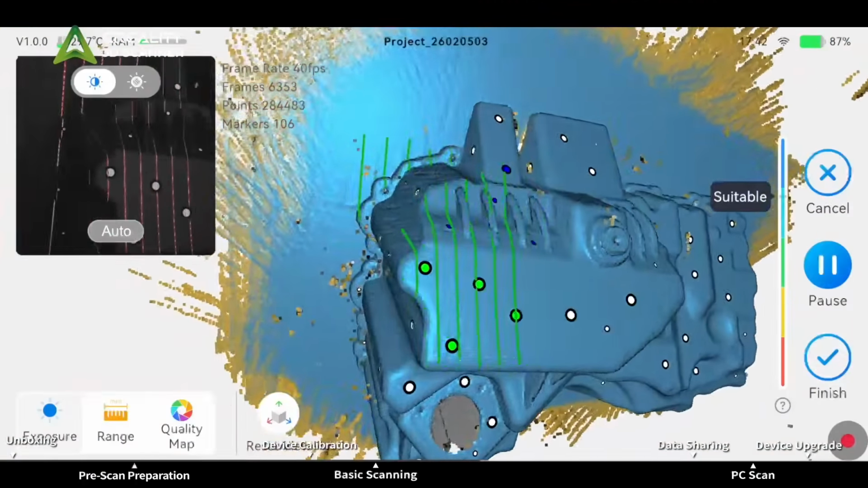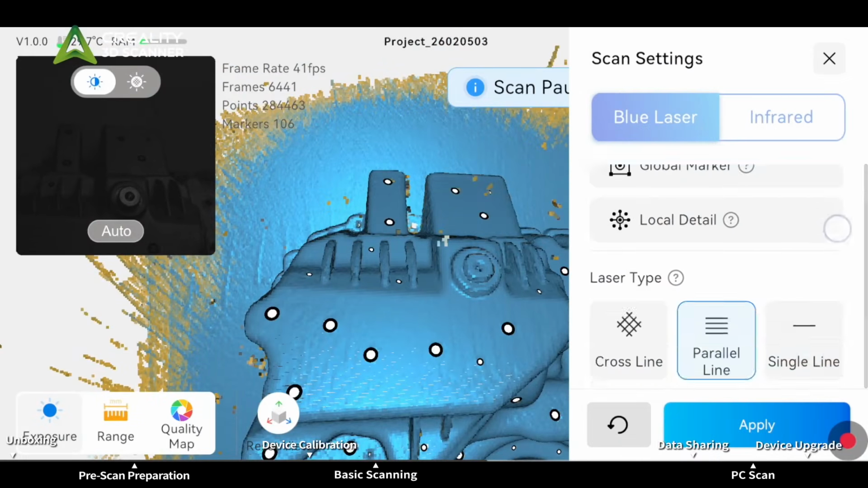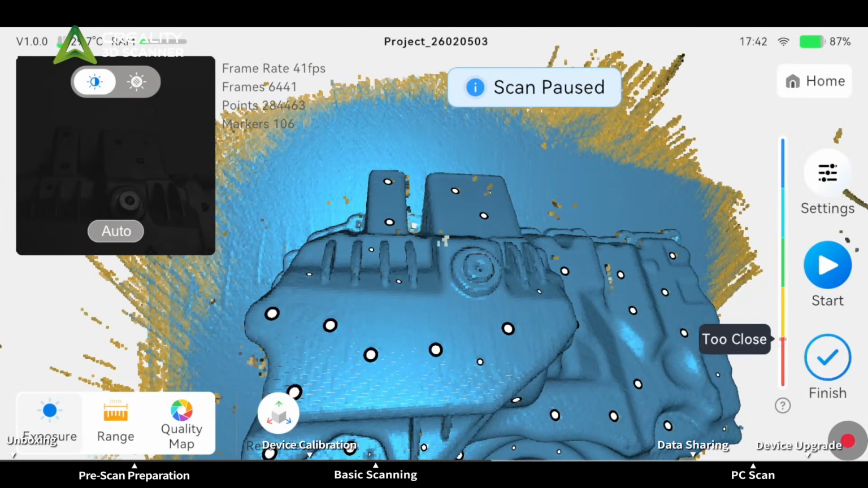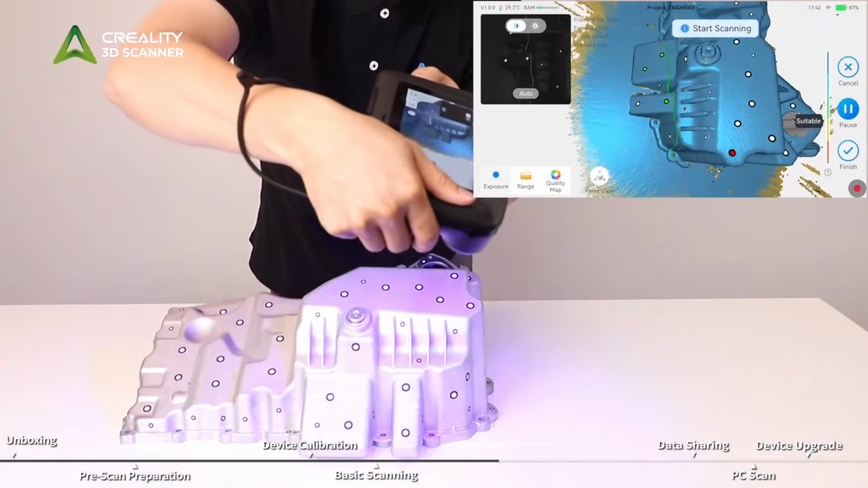Switch to single line mode. This mode is suitable for scanning deep holes. Move to the deep hole area that needs to be scanned and capture it. When the color turns dark blue, it indicates good quality.